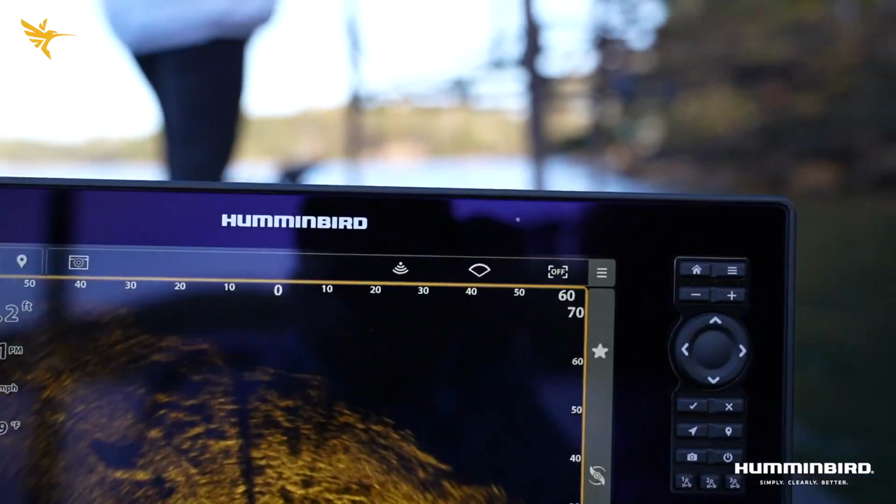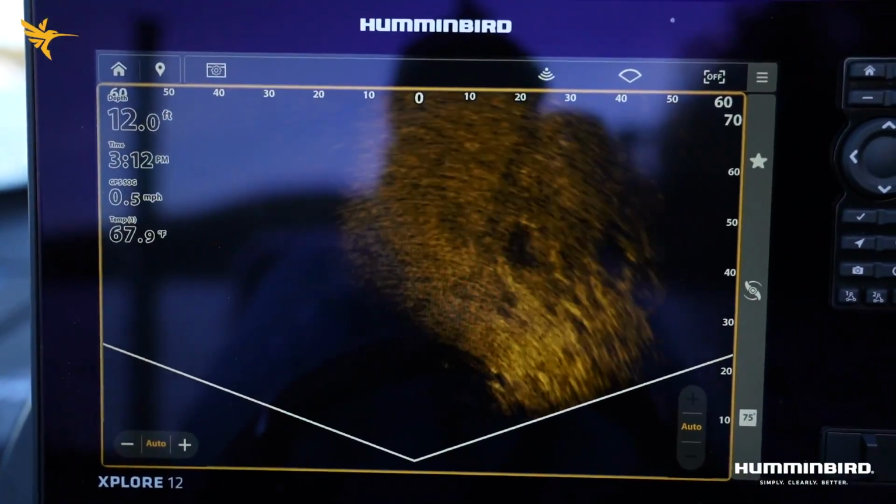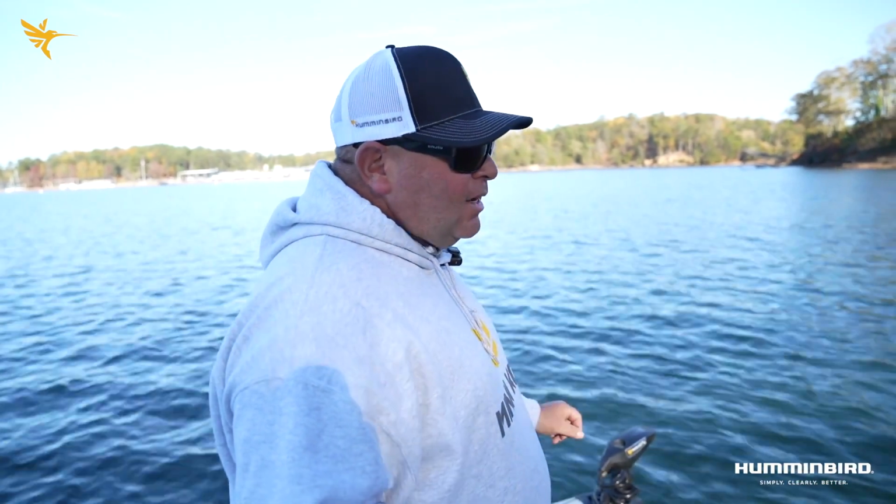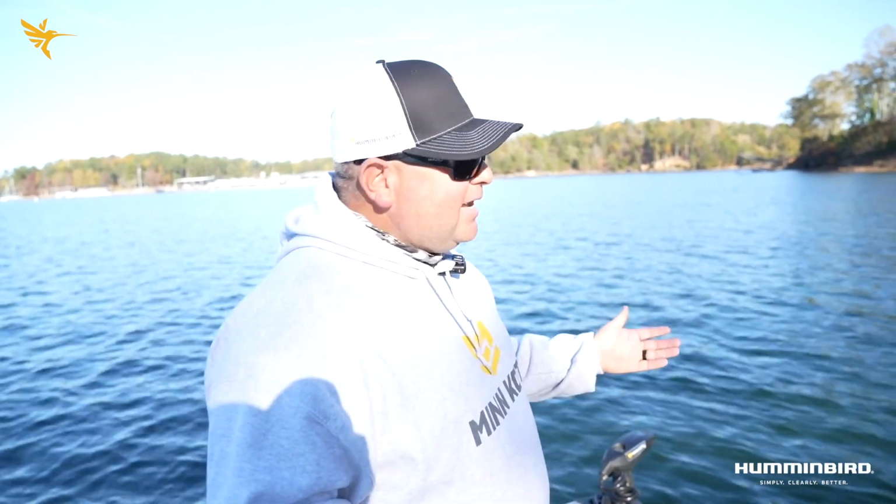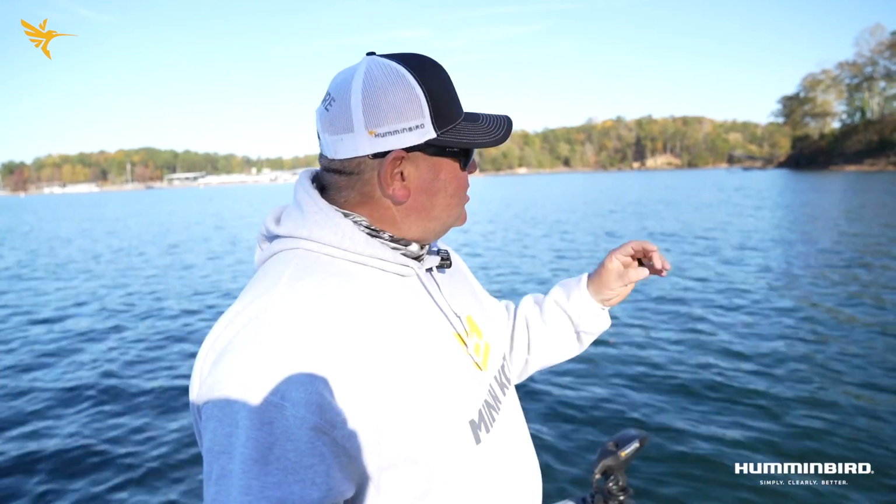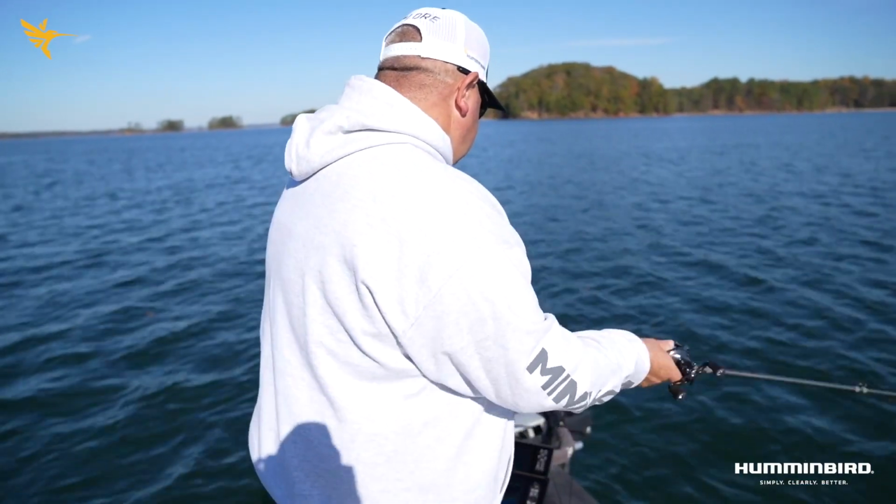at a glance and maybe see a big isolated rock, an isolated stump, maybe a laydown, a piece of structure that I'm not visually going to be able to see with my eyes, but I'll be able to see it in that landscape mode. And throughout the year or day to day, when you can find those isolated pieces of cover, whether that's a rock or a stump or a laydown, whatever that may be, you can potentially catch a fish that you would have never had an opportunity to catch.